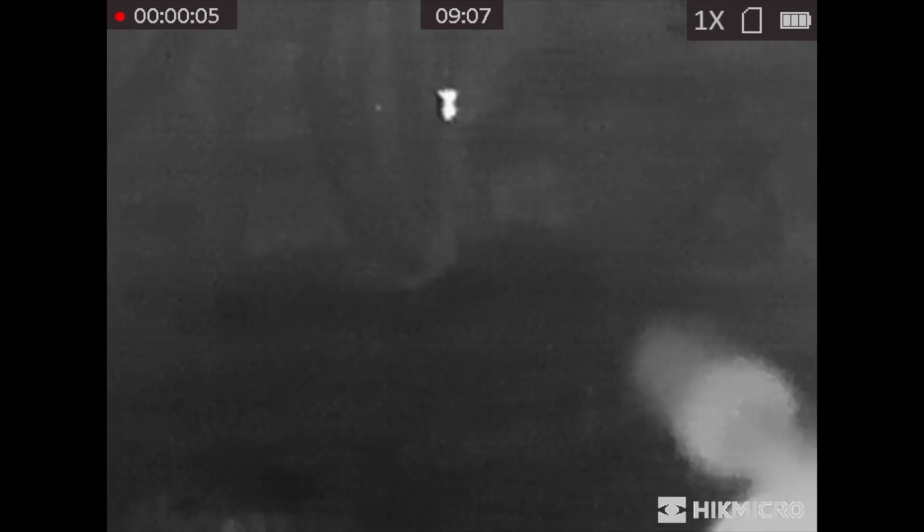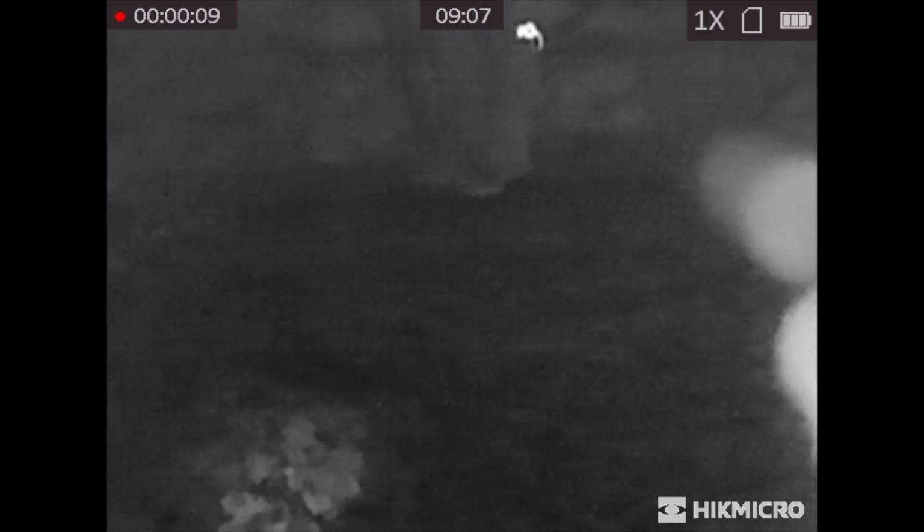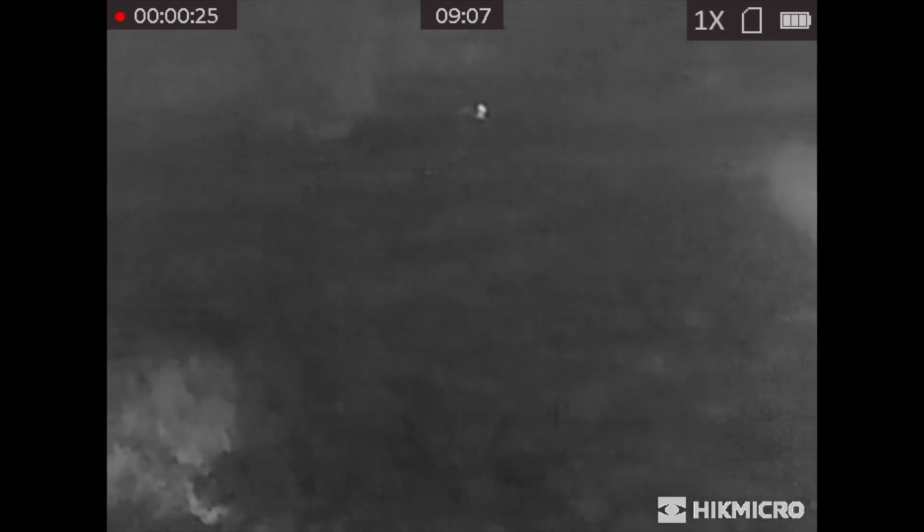So this is the first squirrel of the day, and throughout this video you'll have to forgive me a little bit for the shakes and the poor camera and scope cam images, because I'm actually trying to look through the scope camera and through the thermal at the same time. So I'm trying to operate both devices at the same time, and it obviously doesn't work too well.